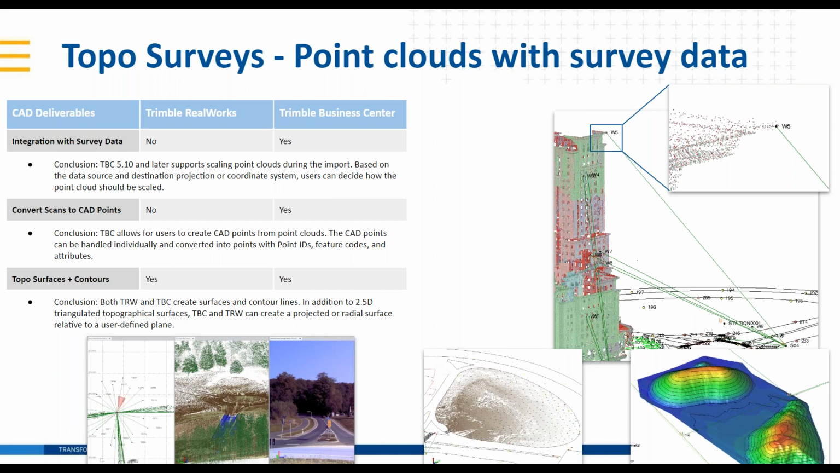In addition to 2.5D triangulated topographical surfaces, that's a mouthful, TBC and RealWorks can create a projected or radial surface relative to a user-defined plane. So you can go vertical or, like Jason was going to talk about and we showed earlier, that tank inspection, you're right, you can unfold that tank using a cylindrical plane. Ray, Jason, did I do this topic justice? Anything to add?